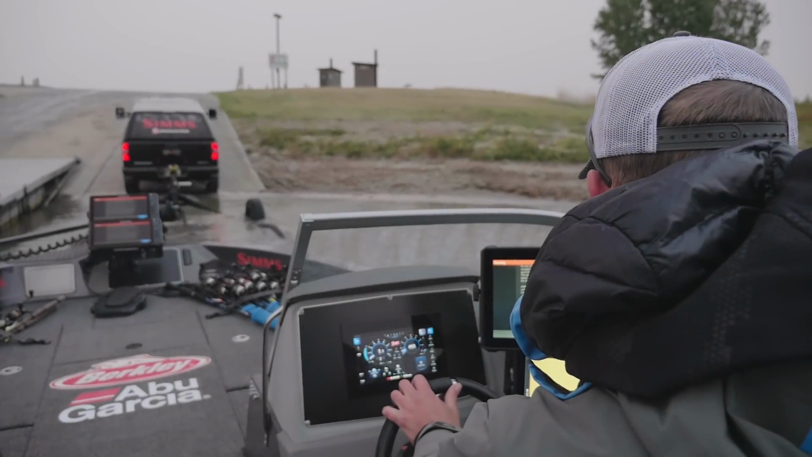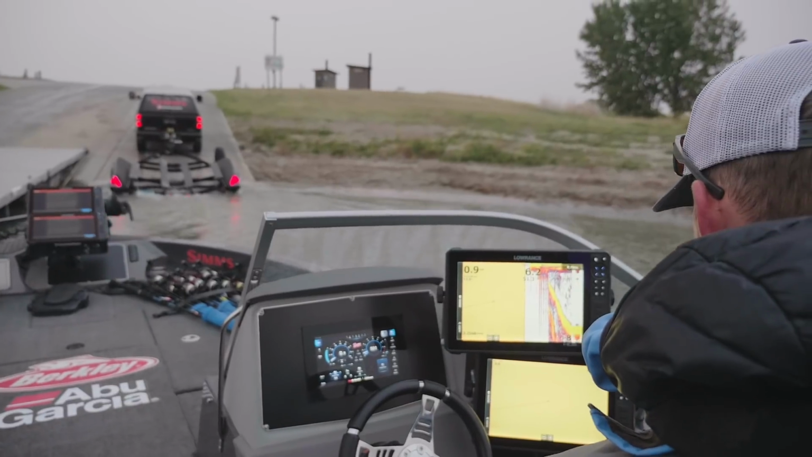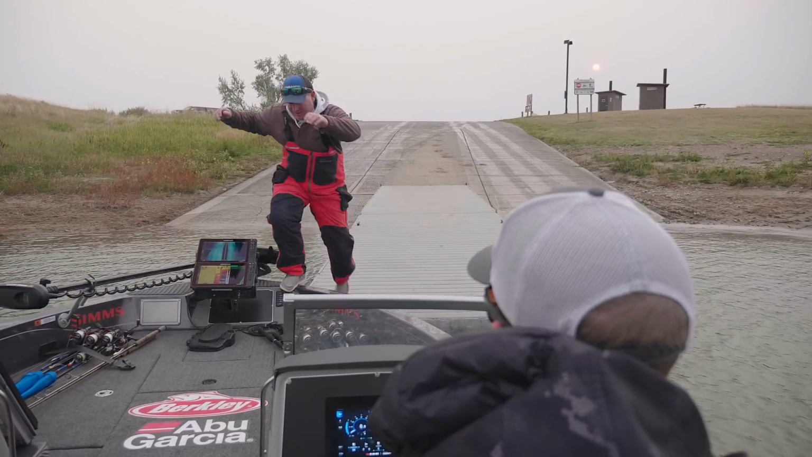All right, I'm idling out on Fort Peck. You want to talk about bucket list destinations for a walleye angler? This has been number one on my list for a long time, so I wasn't going to come out here blind.